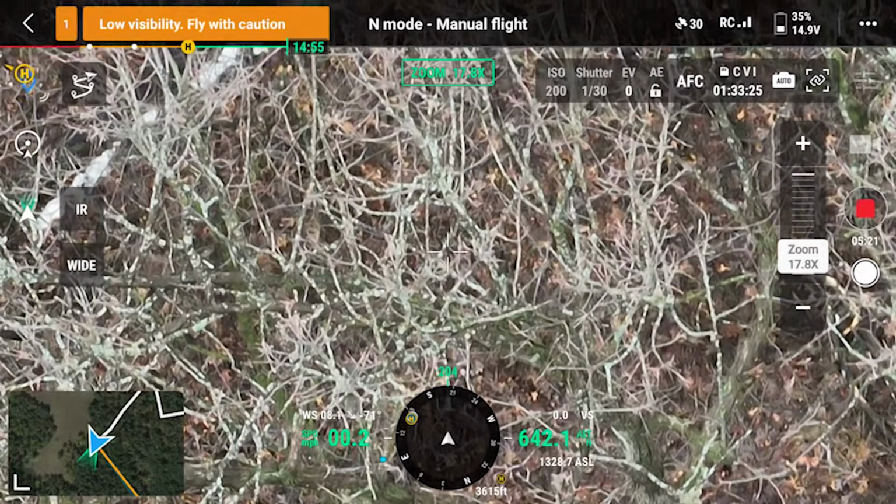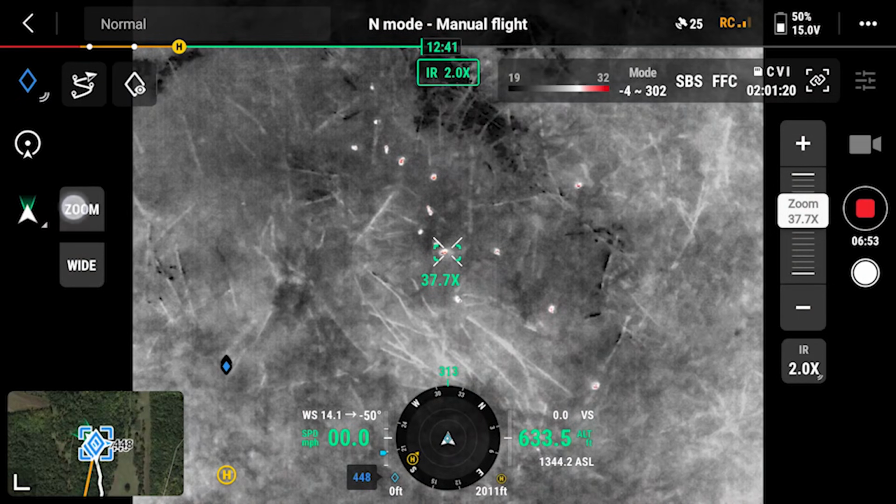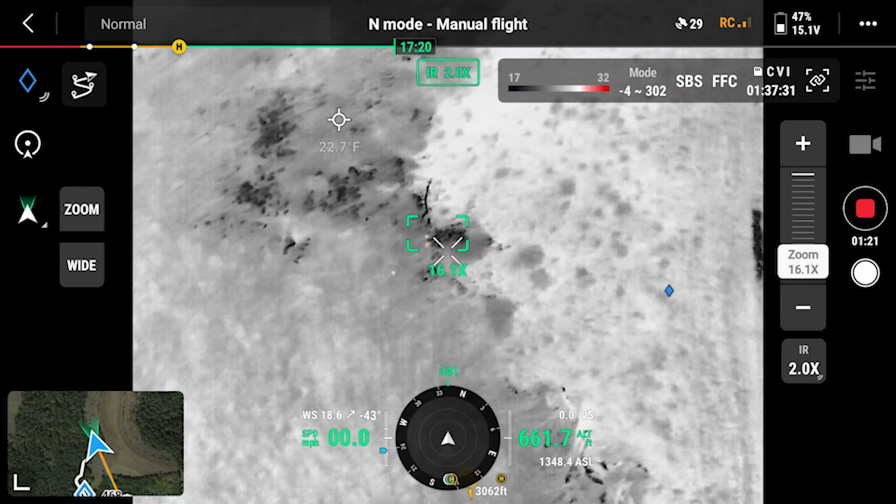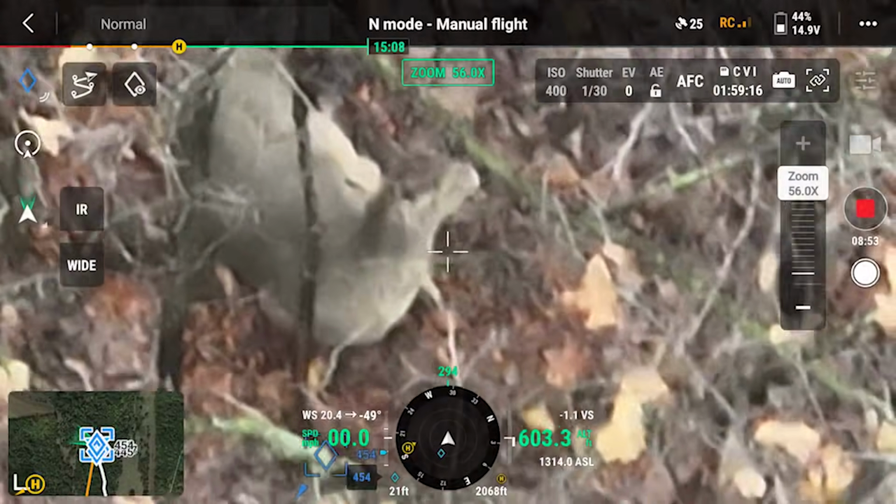Well, we've flown it, and we have a fair number of conclusions. Jack, I appreciate your time. This was really interesting. The technology was fascinating to me. The first time you targeted a hot spot and then zoomed in 56x, we could tell whether it was a buck or a doe or a rabbit or a squirrel or a gobbler. It was pretty crazy because we were looking for pedicles on the heads of those deer to see if they were bucks or does. So let's get to the conclusions.